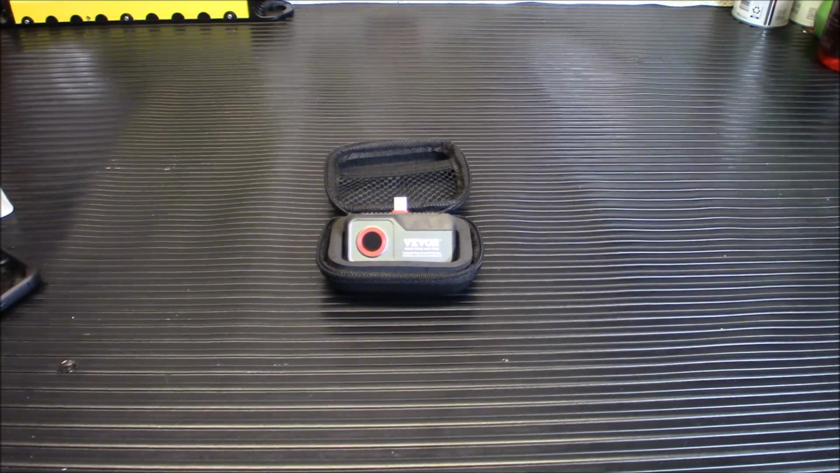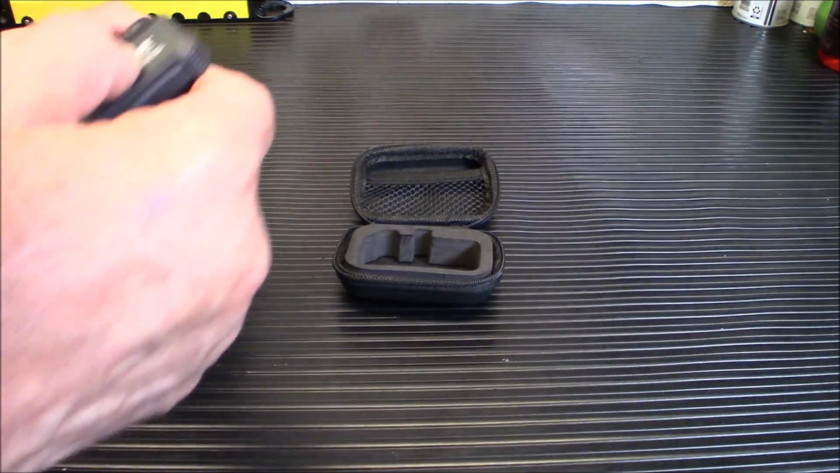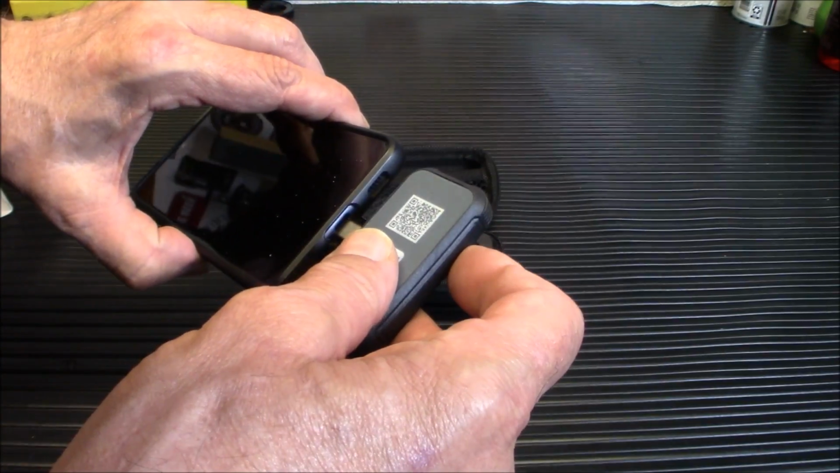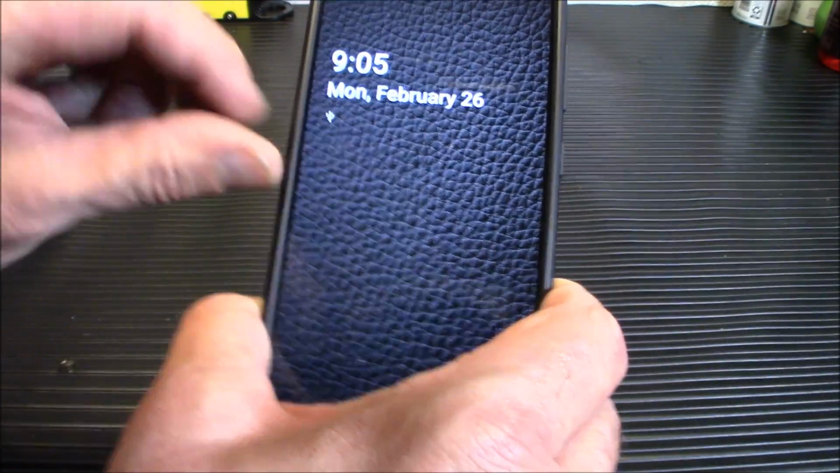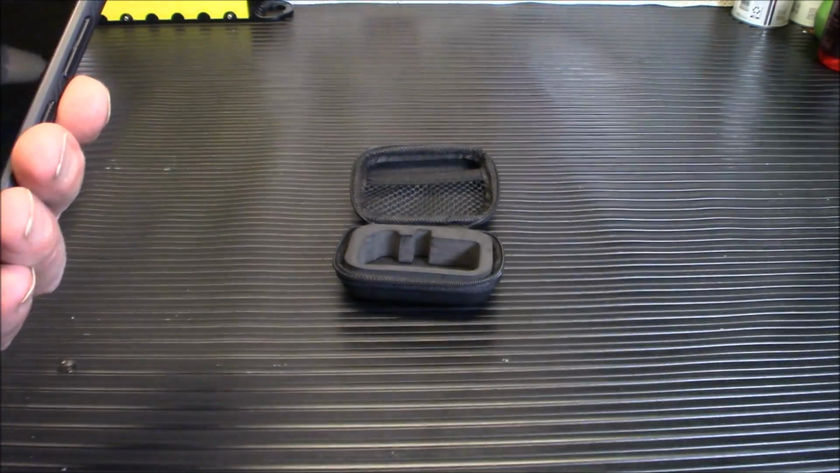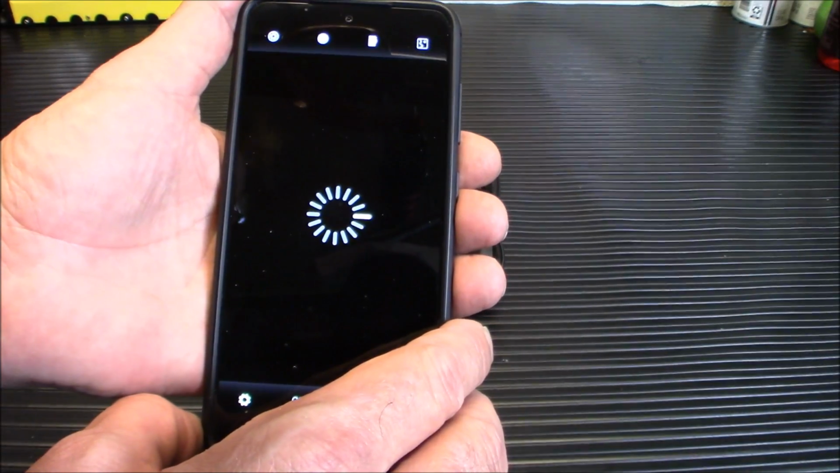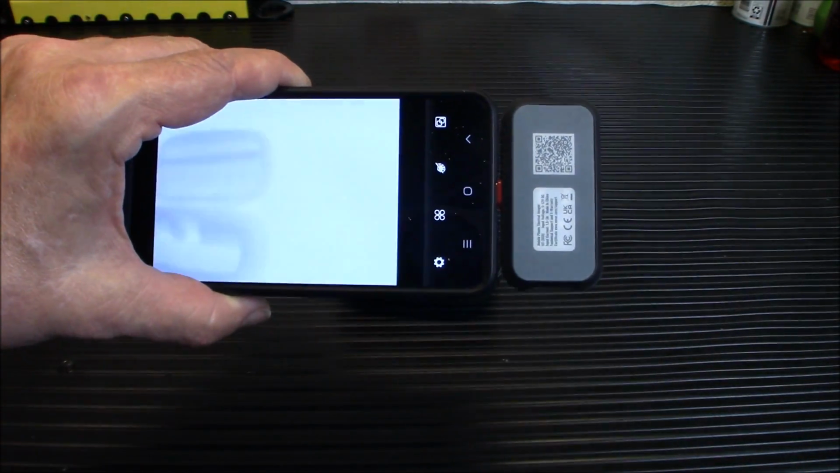So let me show you how this works really quickly. You're going to take this device and plug it into the bottom of your phone, just like that. Actually, I'm sorry, you're going to put it that way because you want it to face outward. You'll see a little thing there. Now I'm going to scroll over to my app, and I think I accidentally opened it, but I did. There you go. And it will load up. Again, it loads up like this.